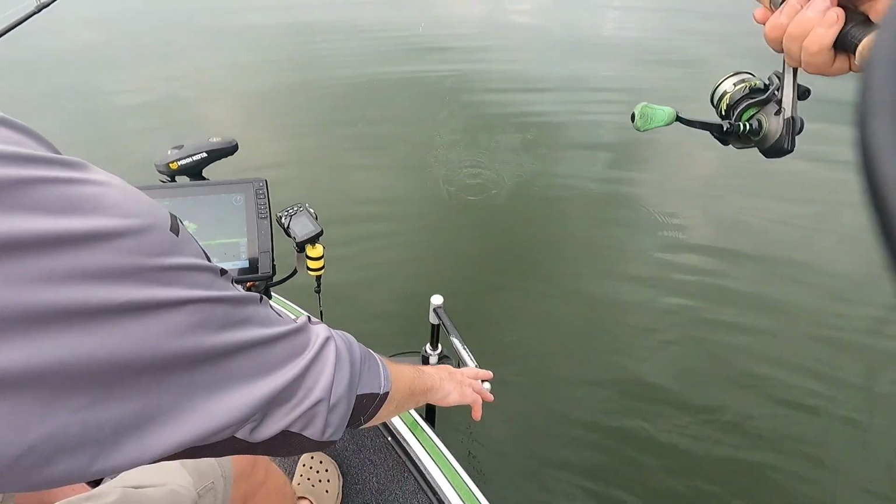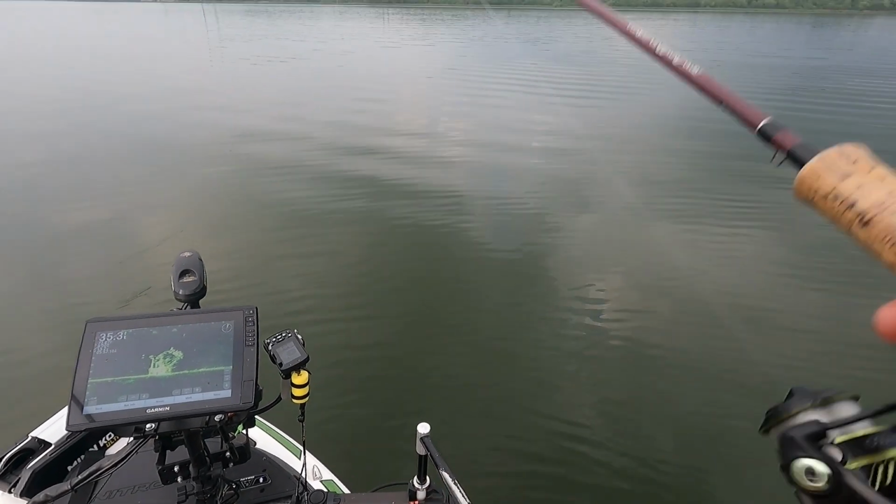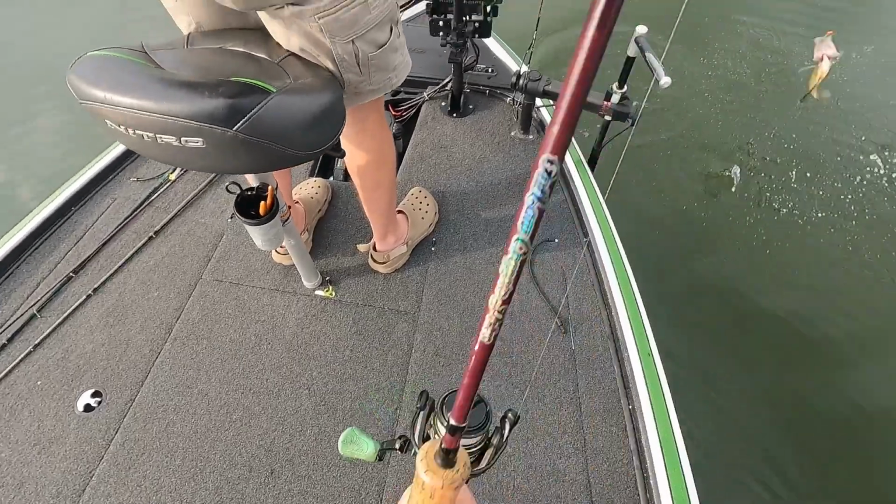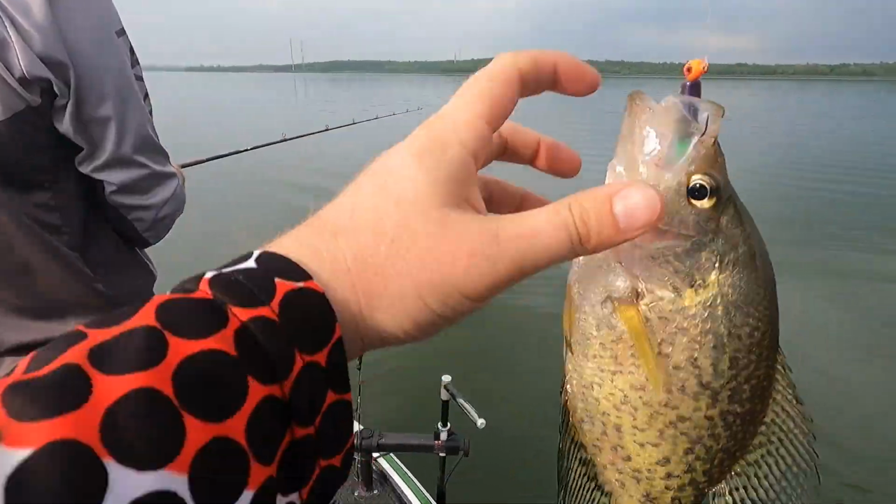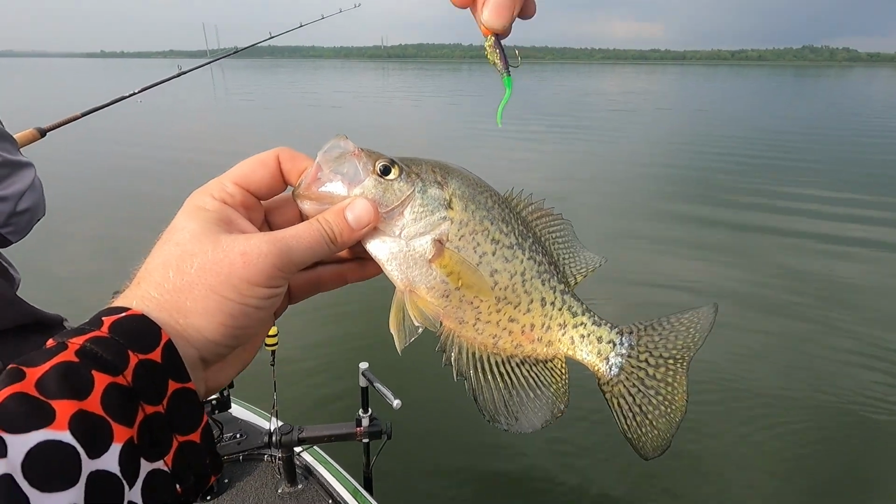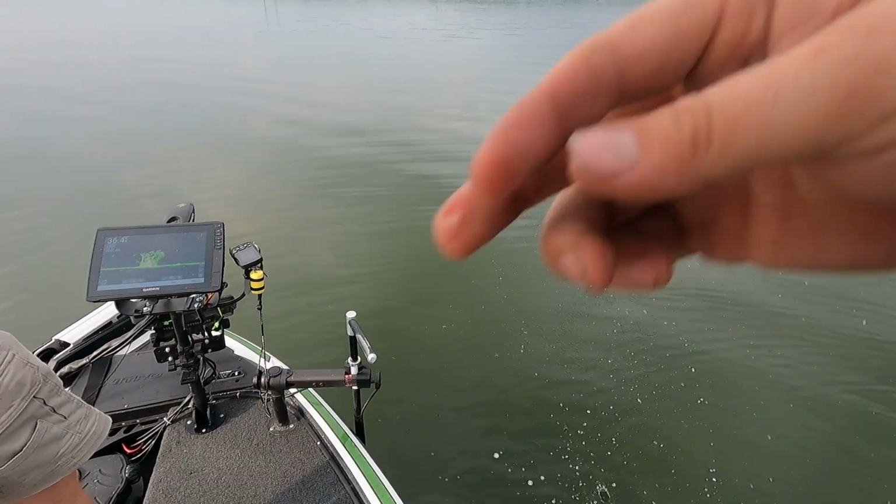So I put something on there with a little brighter tail. Let's see. Got him. Man, first drop. Okay. There we go. Nice fish too. Nice fish. So going through some colors. Ow, there we go. Man, got him twice. Poor fish. Boom. Switch to that neon green psychedelic looking.